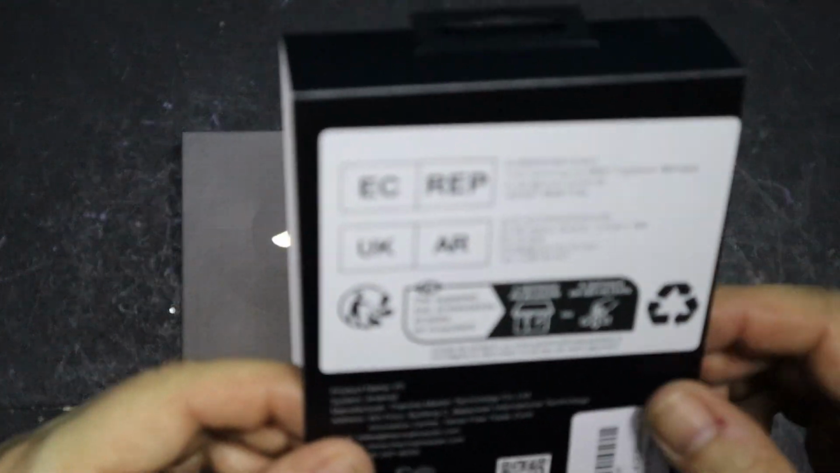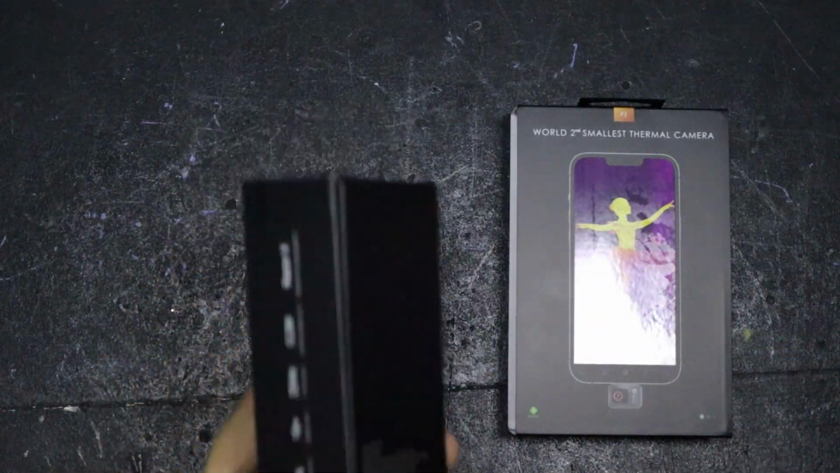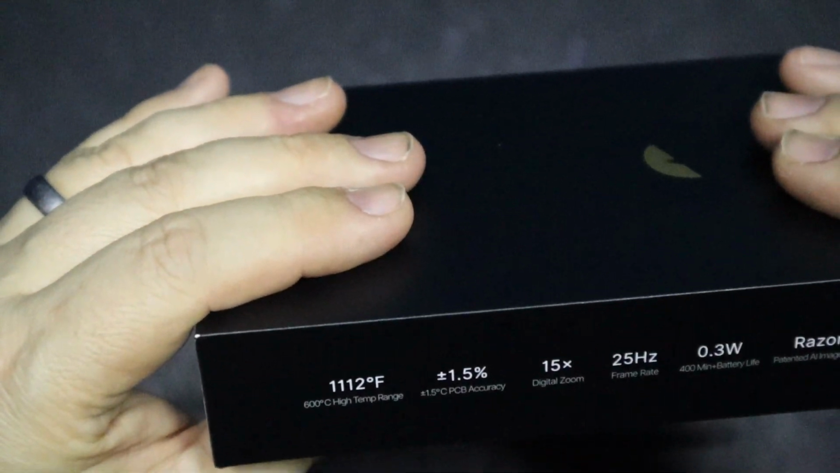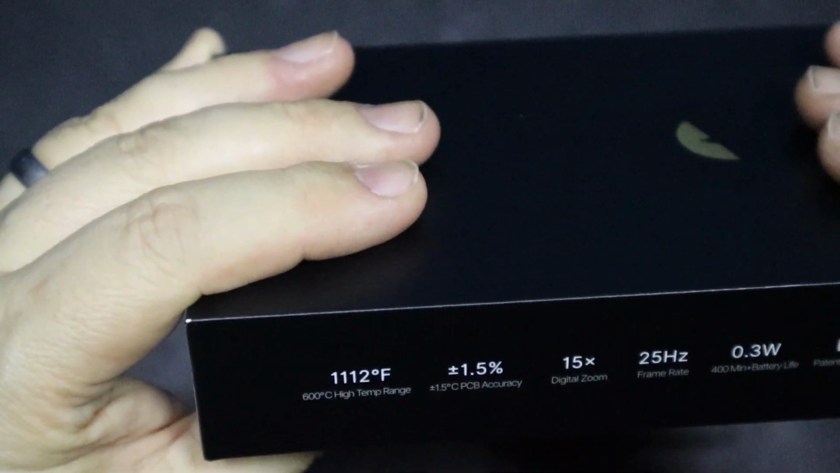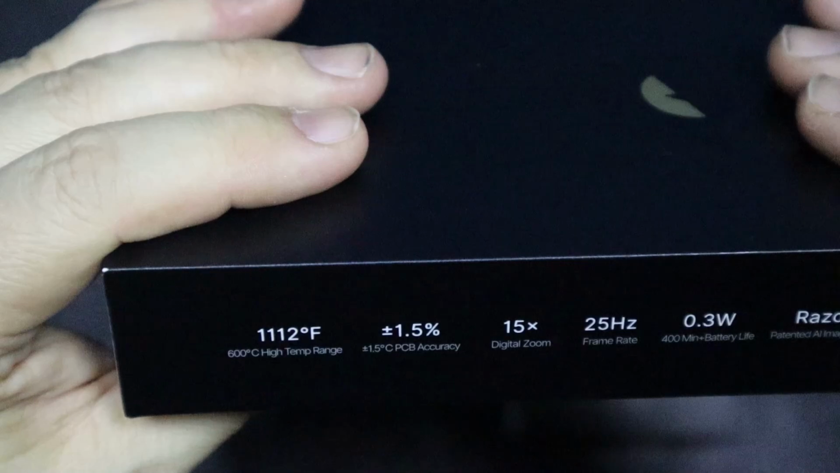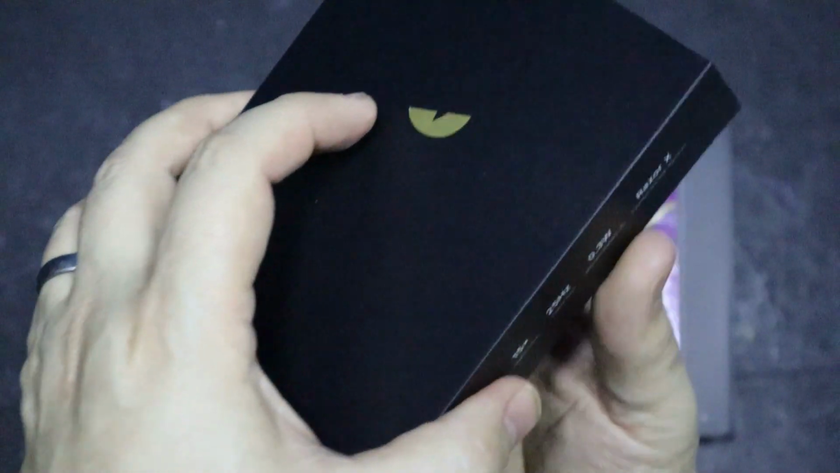Before I actually open it, let's have a look at what it says. Oh, it doesn't say anything on it. Nope, completely secret. Just said it's for Android and it's a thermal system. So, here we go. High temperature range, 1112 degrees Fahrenheit, 600 degrees C. It's plus or minus 1.5% accuracy. It's got a 15 times digital zoom, 25 hertz frame rate, 0.3 watt, 400 minute battery life, and the Razer X patented AI image algorithm. That was a bit of a mouthful. At least I got it right this time.